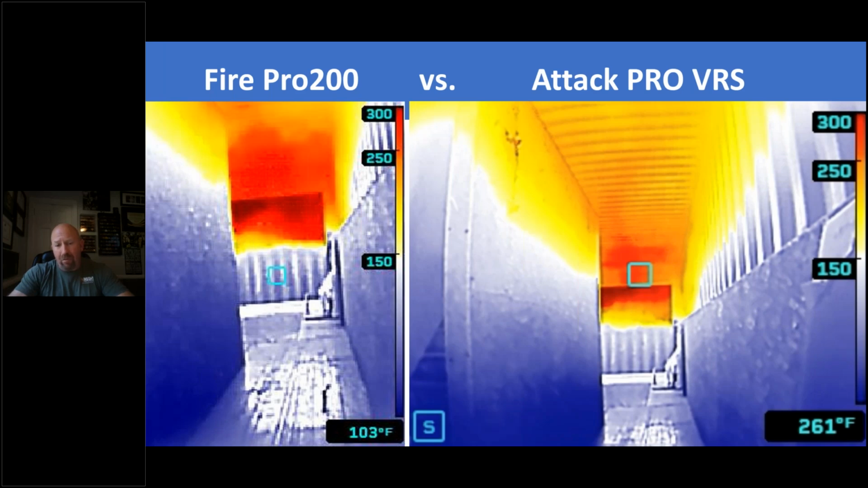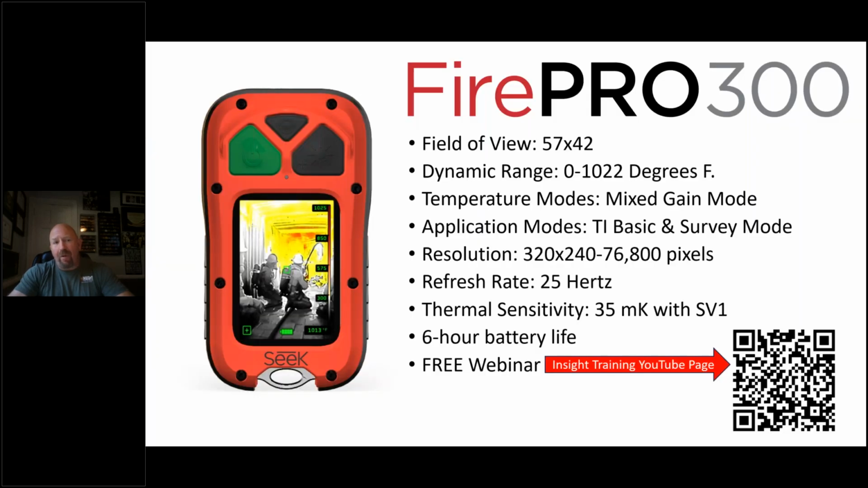That's the difference in those two models right there. When we talk about the FirePro 300, you can clearly see that this device has a much wider field of view. If you're familiar with the Attack Pro series cameras, the decision-making cameras, their field of view is 42 degrees vertically by 57 degrees horizontally.